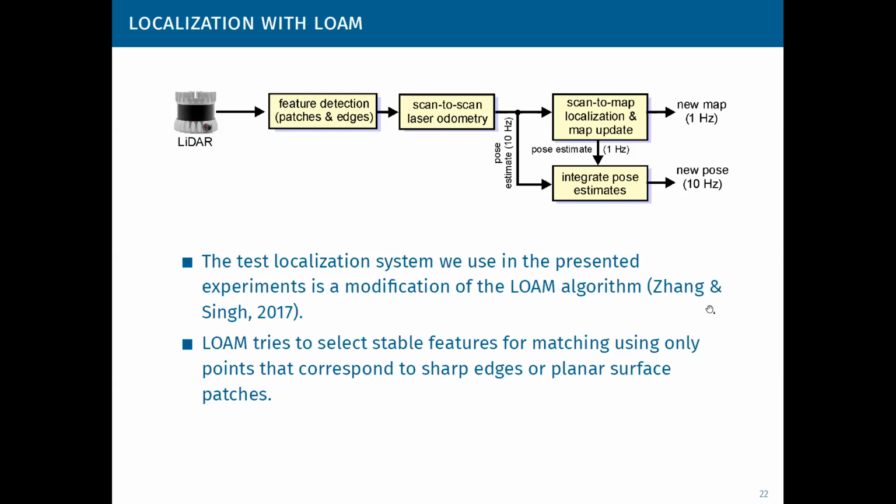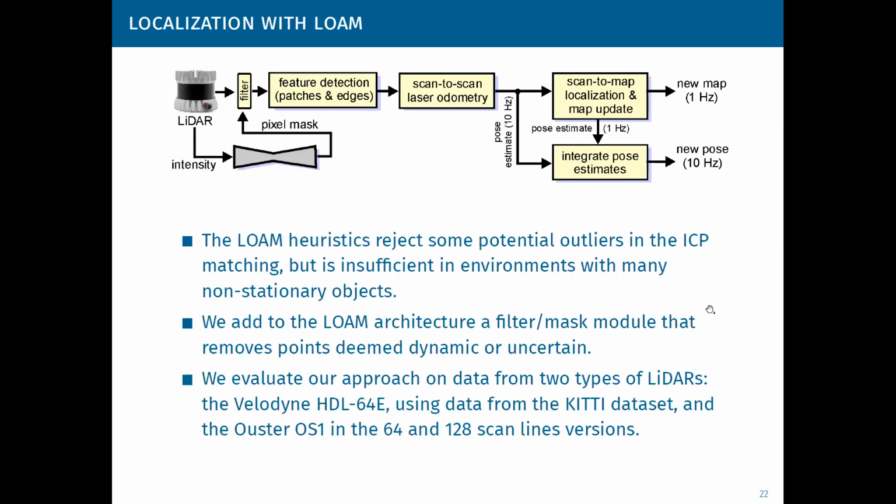The edges and planar patches are identified in the point cloud using a simple smoothness criteria, which considers the Euclidean distance between neighboring points. While this heuristic rejects some measurements that are potential outliers in the ICP matching, it is generally insufficient in environments with many non-stationary objects. So we want to modify this architecture, a LOAM architecture, adding our filter mask.